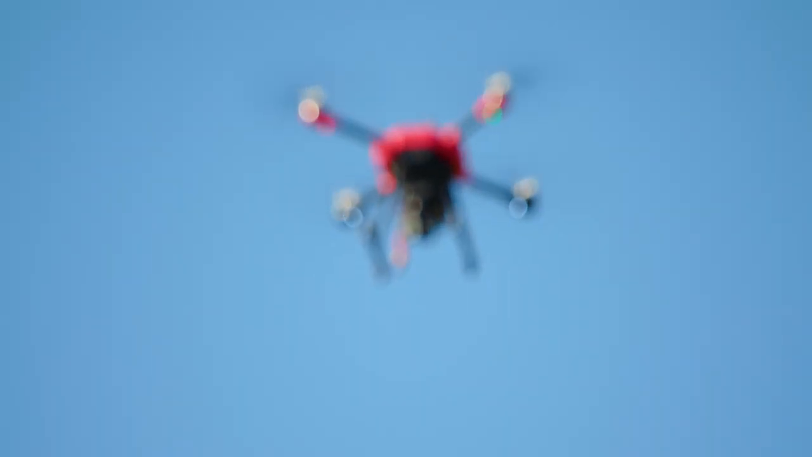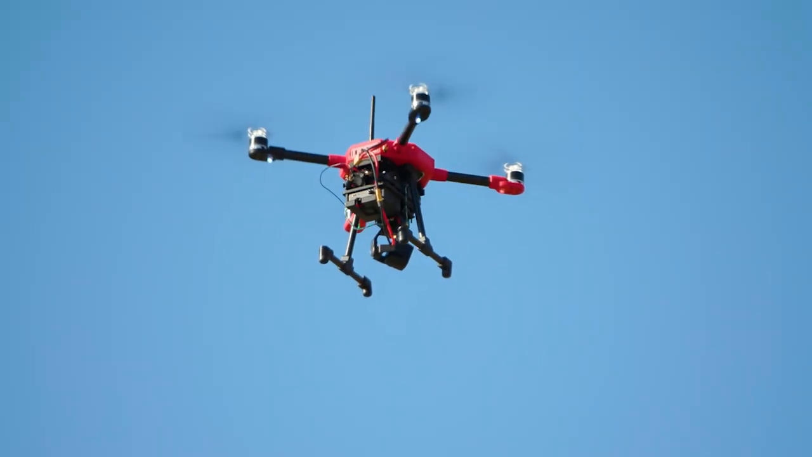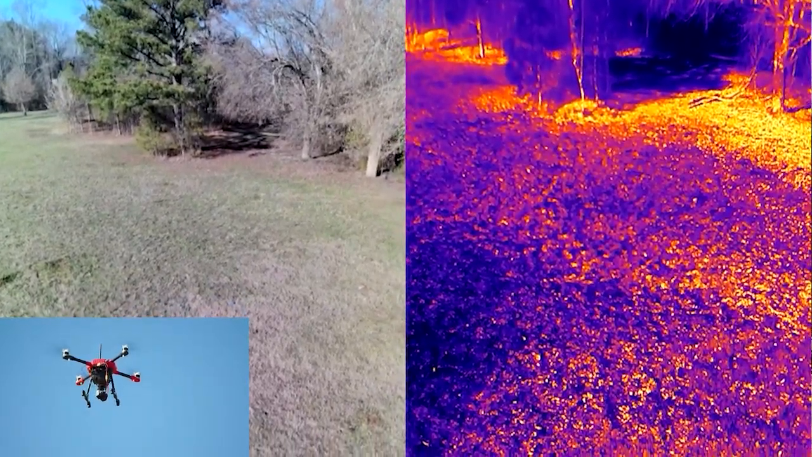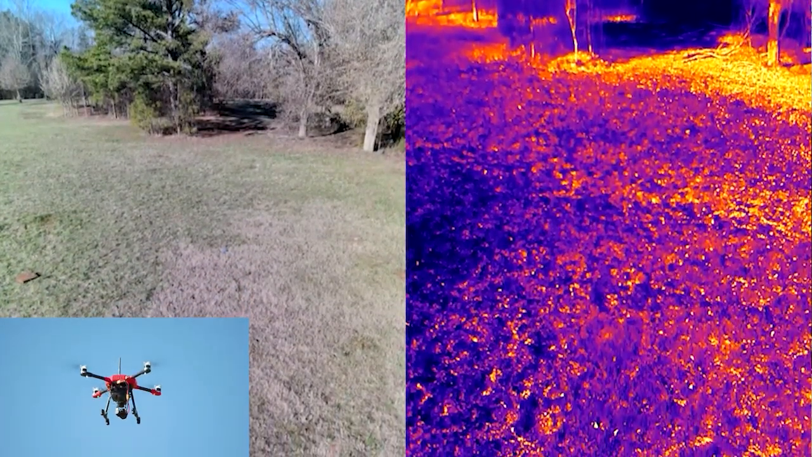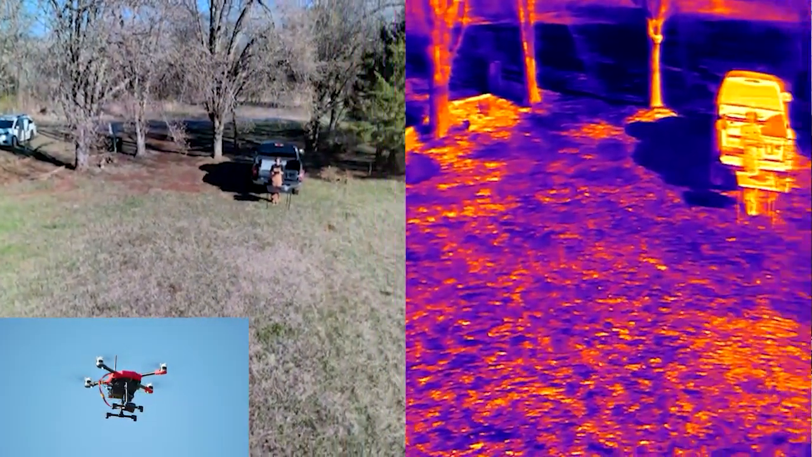Okay, so it just went into RTL mode automatically. We weren't using a fully charged battery, but we actually still have quite a bit more battery life left. So I'm going to put it back into loiter flight mode, and we're going to keep flying.